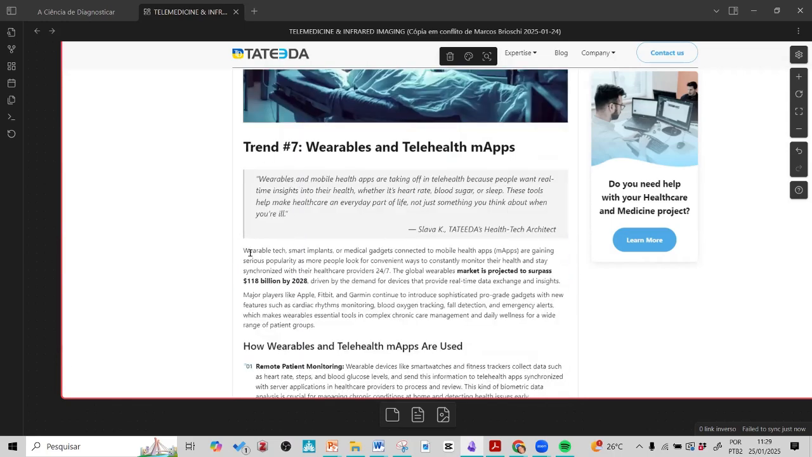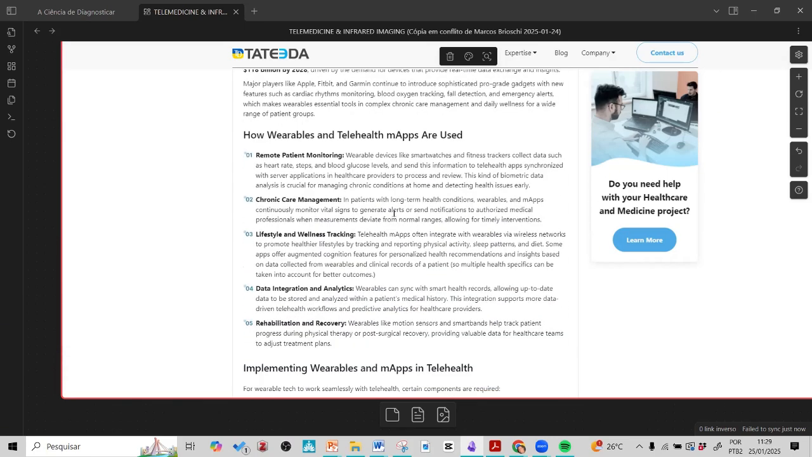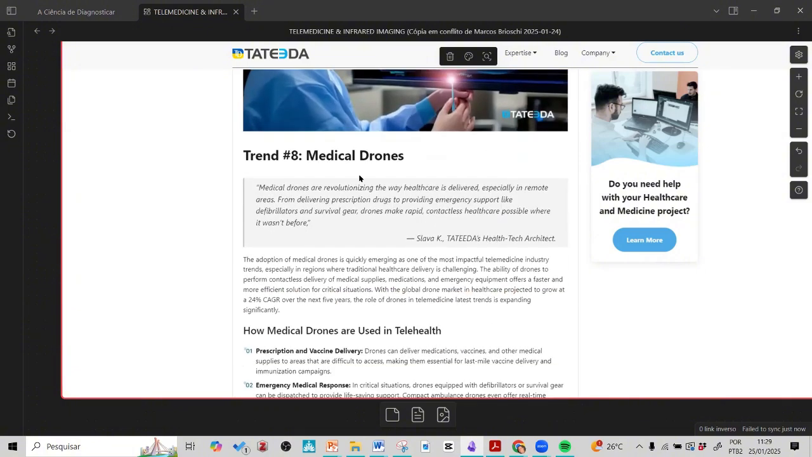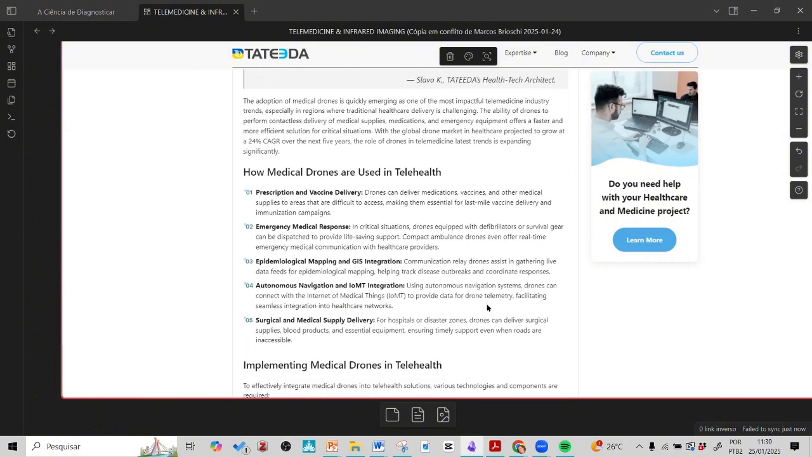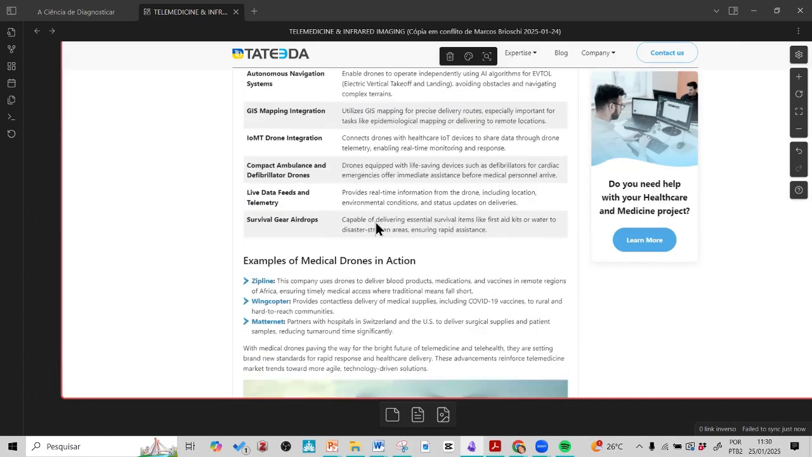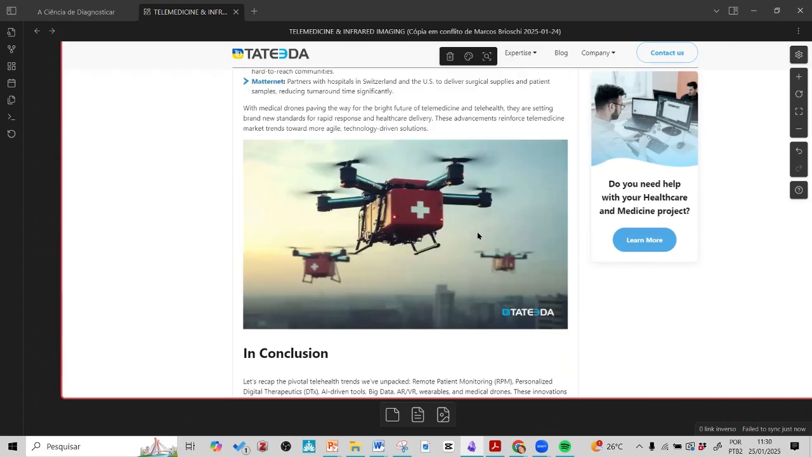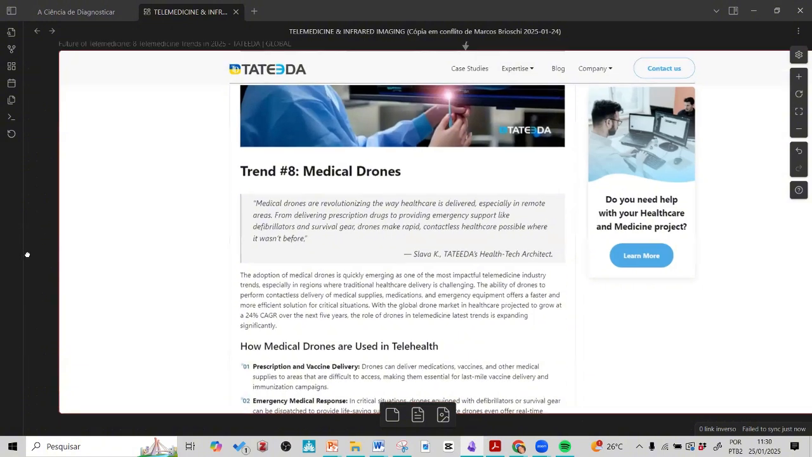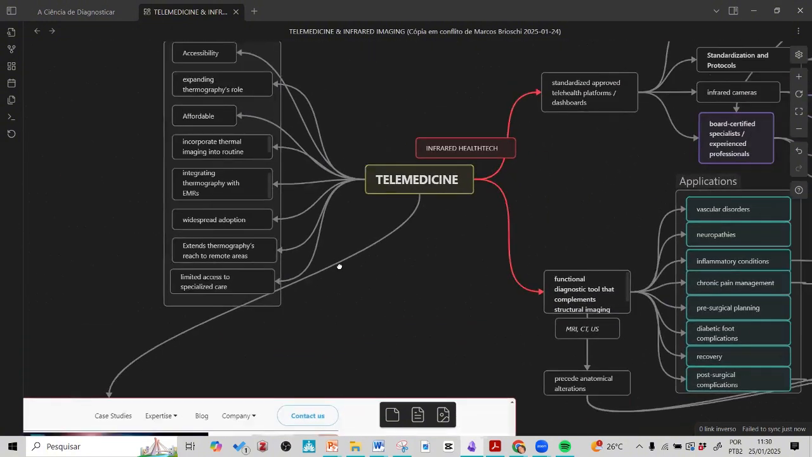The 7th trend is wearables and telehealth apps, like watches and other things, but it's not today. Medical drones that can work together with the pharmacy and delivery of things. It's another topic, but it's a trend. And so there are a lot of new things for 2025 in all the world.